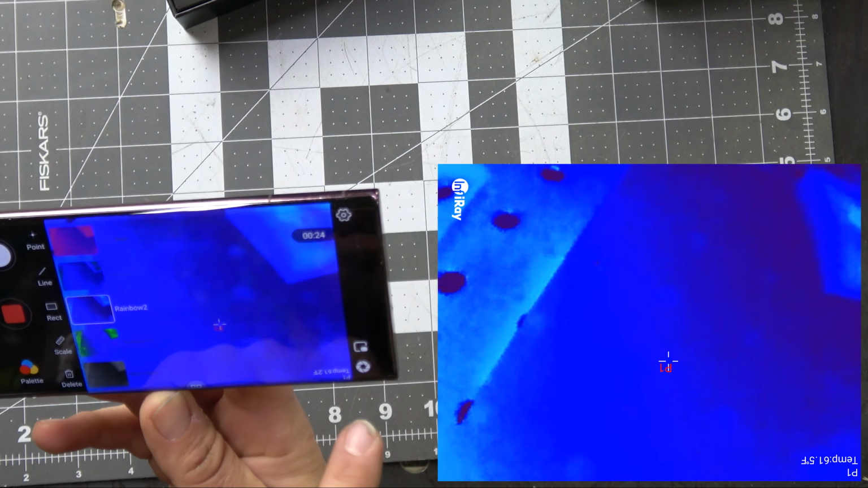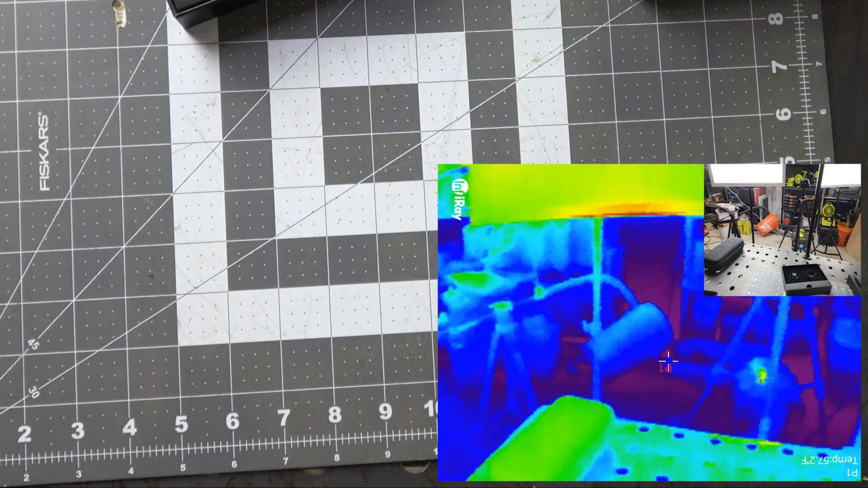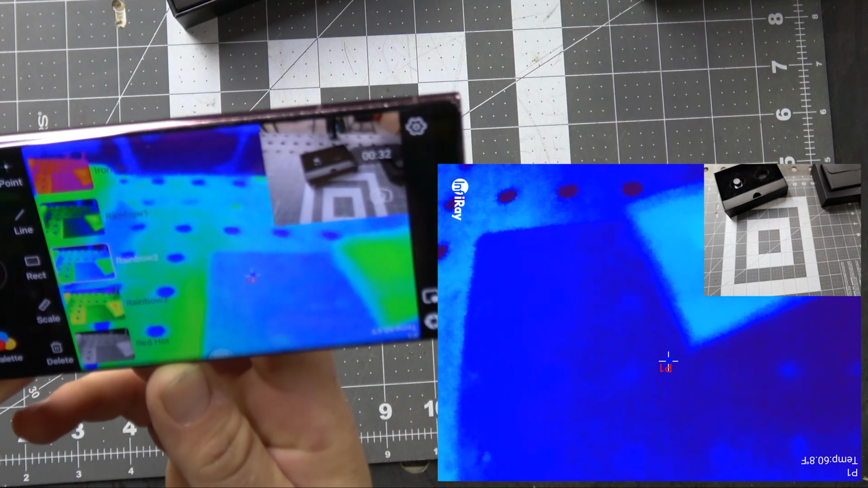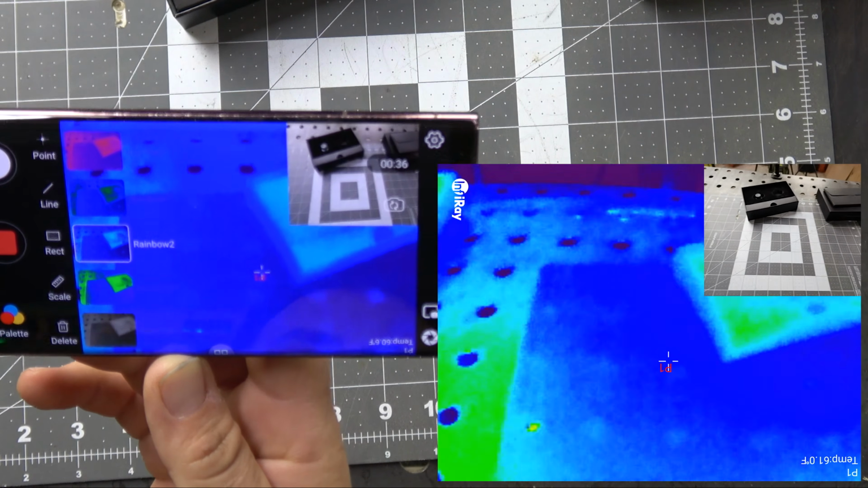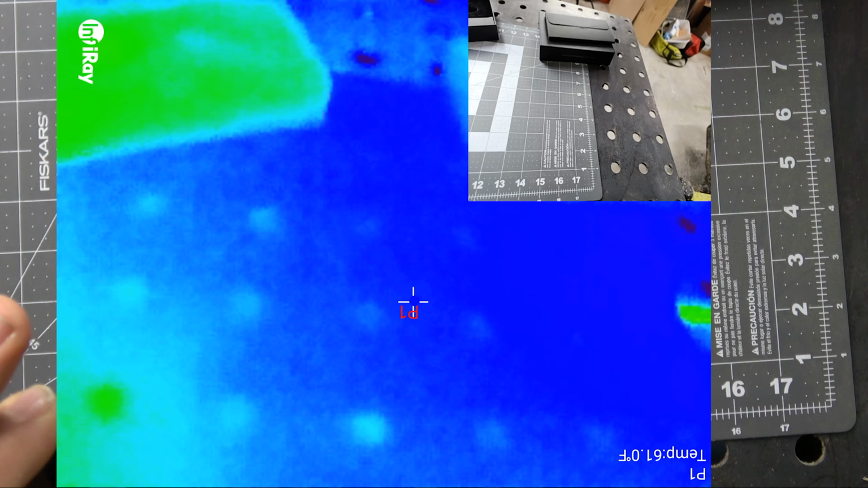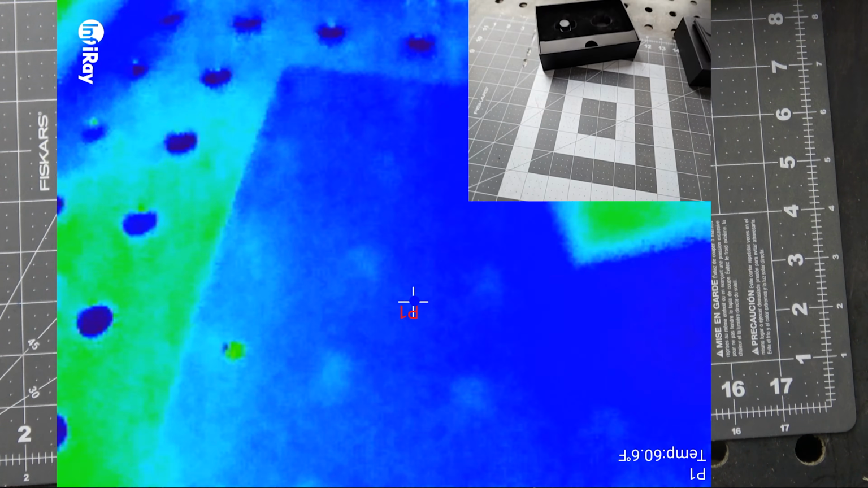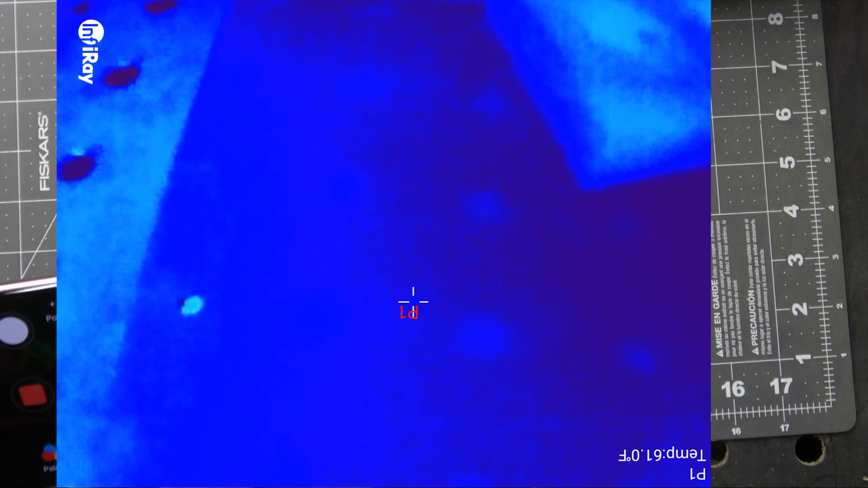Now, what if we wanted to look at picture in picture? Now, check this out. This is super cool. So now, look at this. You can look on the video camera and you can see on my phone, I'm recording both. You can see the picture in picture, so you can see what it's measuring and then what the heat signatures are of that as well. This is actually really cool. I am so surprised that it has all this ability built right into it.